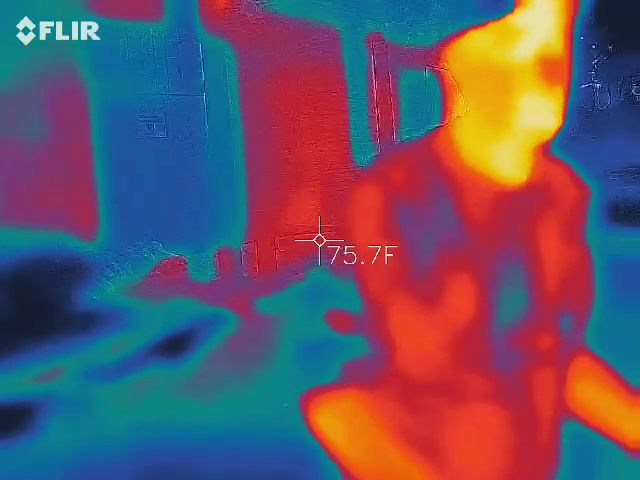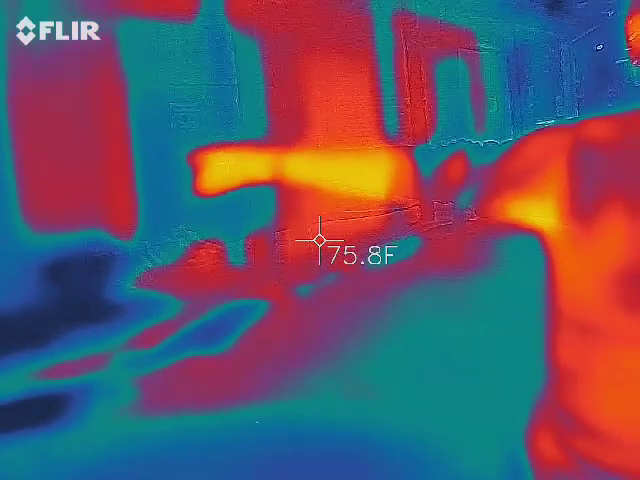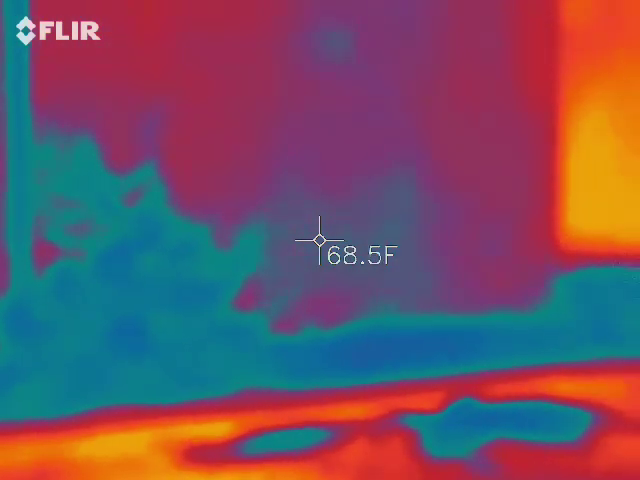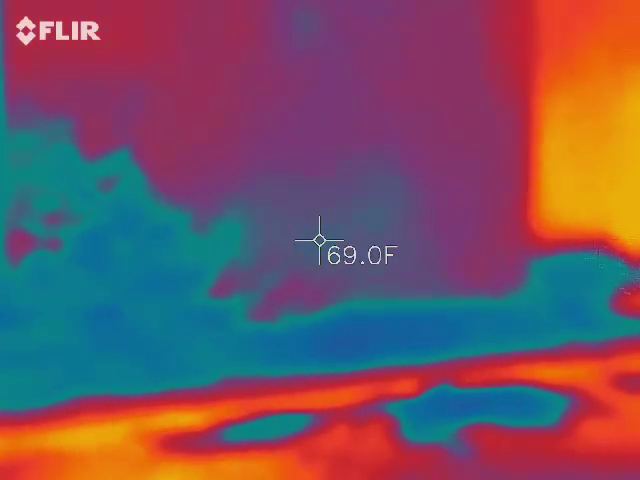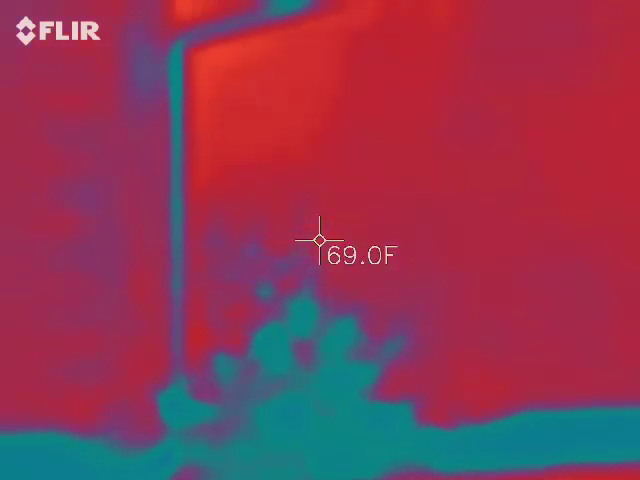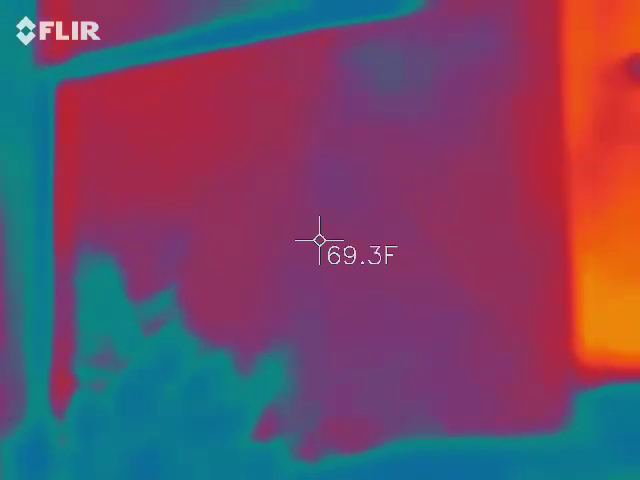Go ahead and point your camera at the wall and let's get a reading from the gun on the wall, just so you guys can see the differences. Try not to get the foliage. Try to get the actual brick wall so we can see it. There you go. What's your temperature on there? 64.5. And you should have 68. So you're about 4 or 5 degrees off, depending on the decimal.